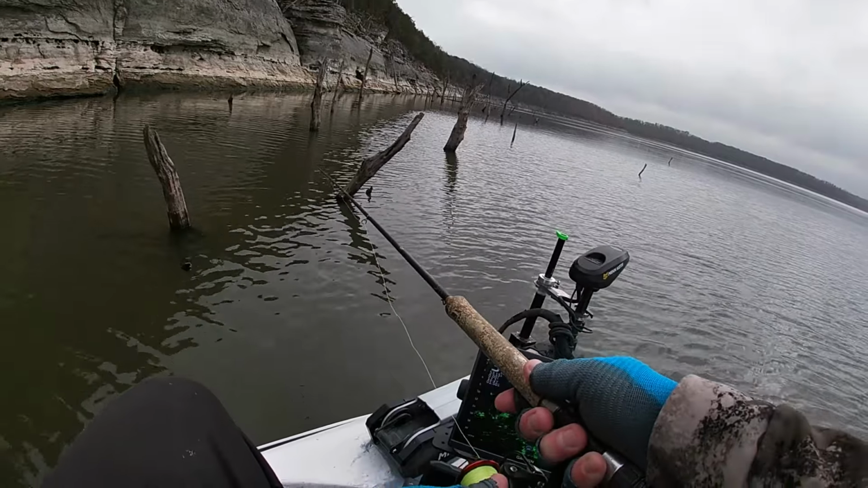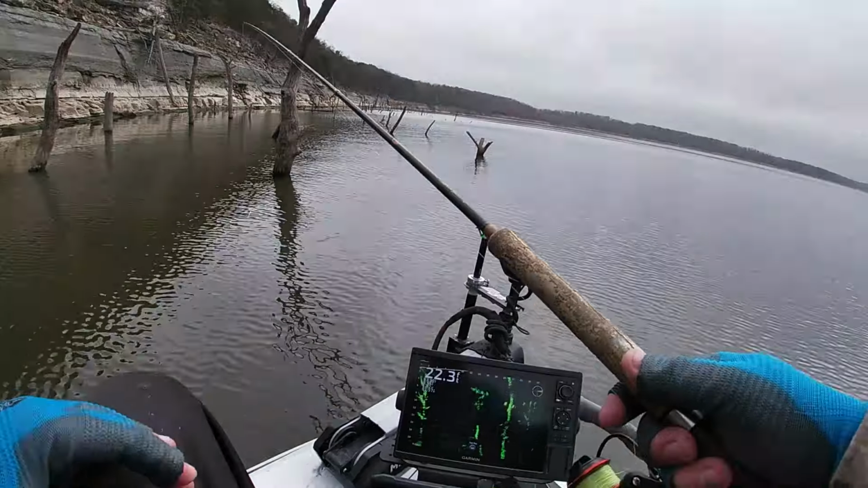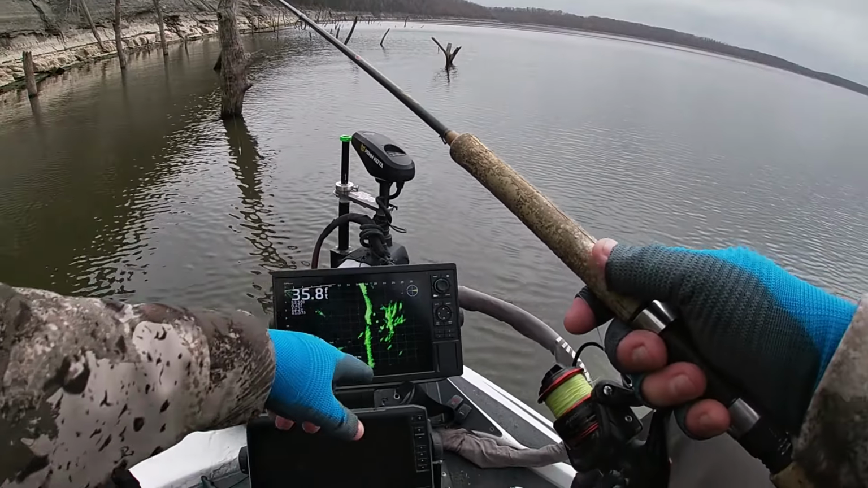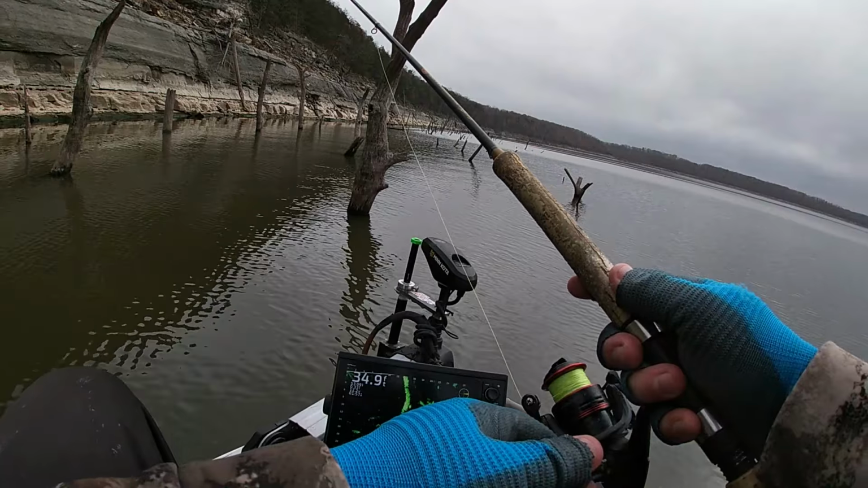There's another good one right there, if that's one fish. No, I think it's 2 fish. All right, looks like a couple fish sitting on this tree, but they're moving, but there's a tree behind it that's got some fish on it. Let's see if we got a good one in here or not.